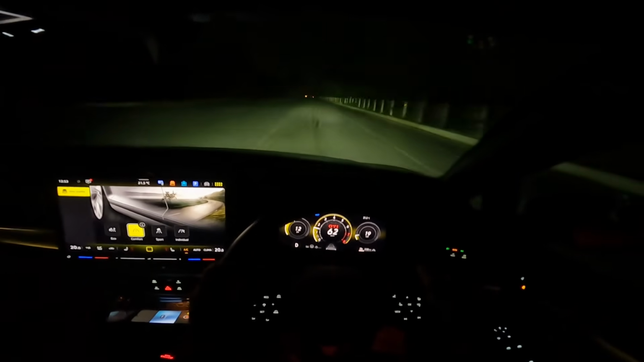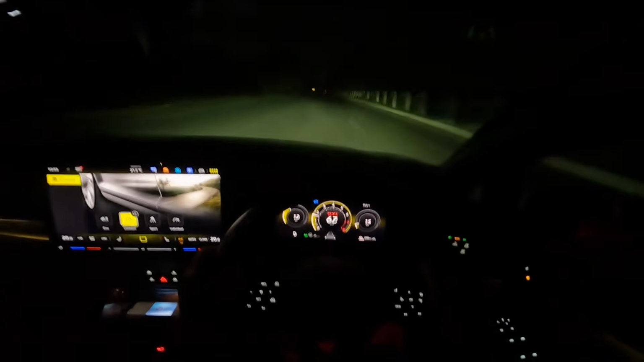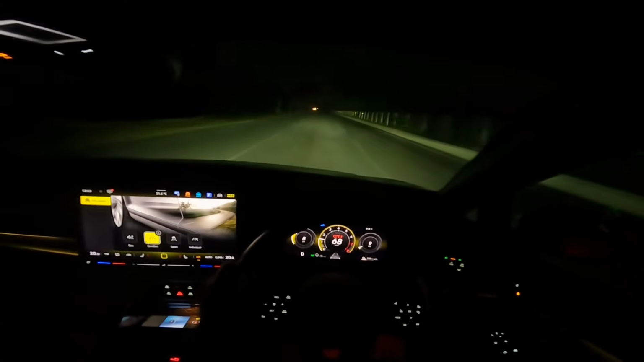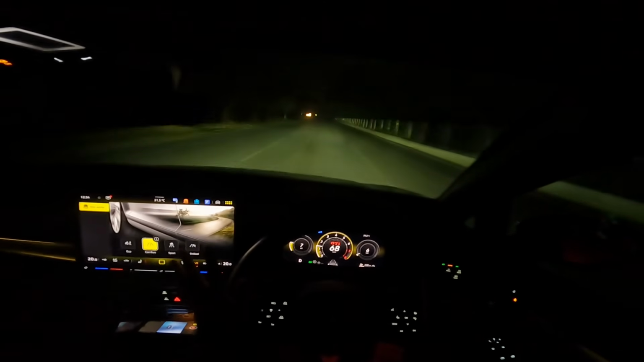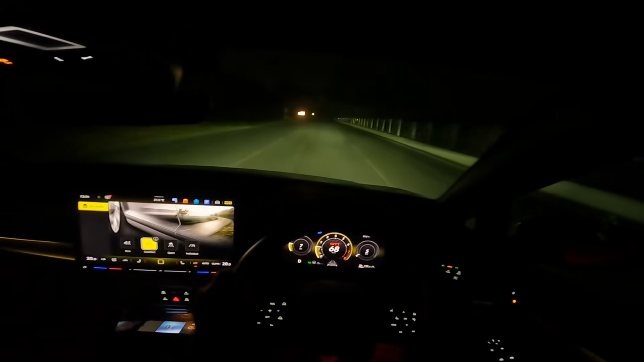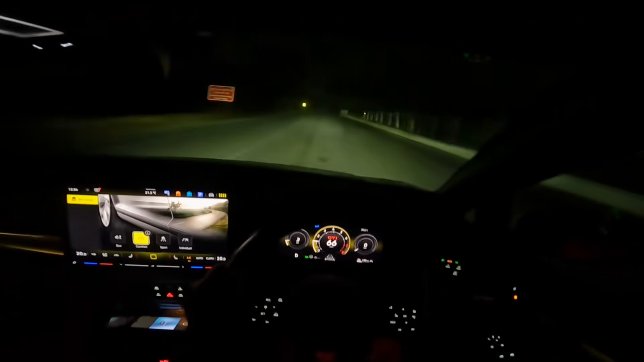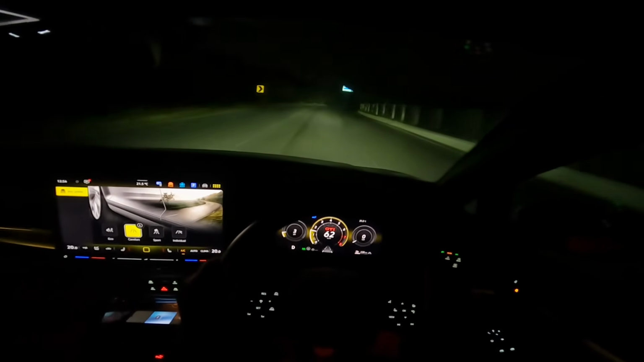It did. It has automatically gone to the high beam, and it is keeping the high beam on right now. Lovely, lovely.